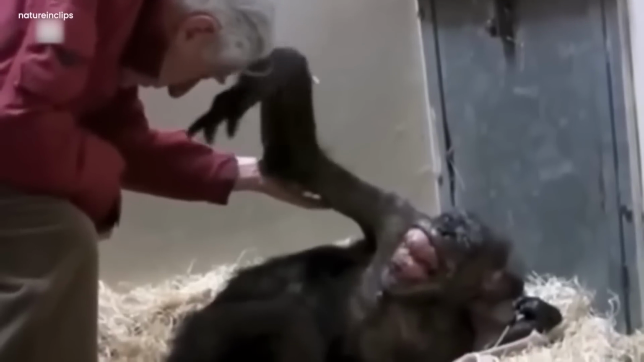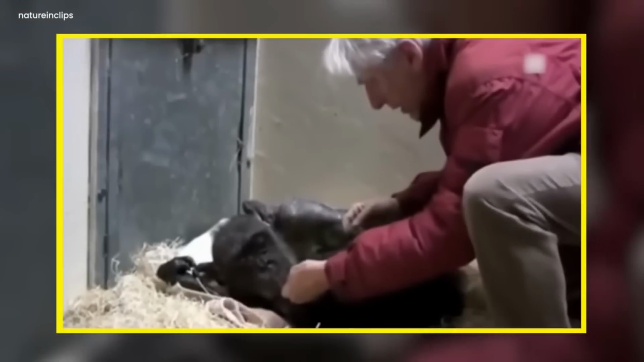The chimp was lying and its caretaker was rubbing its back. It seemed like he was loving the chimp. He also gives the chimp something to eat. It was lying with its eyes closed. It suddenly opens its eyes to see its caretaker. Both the chimp and the caretaker were sad about it.